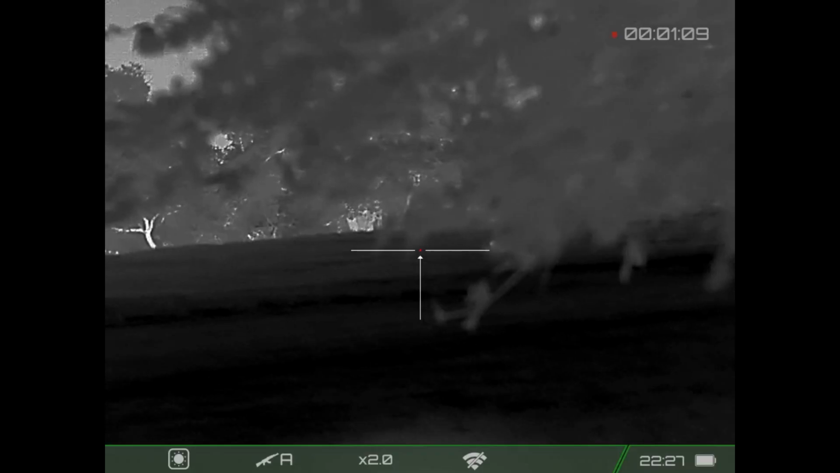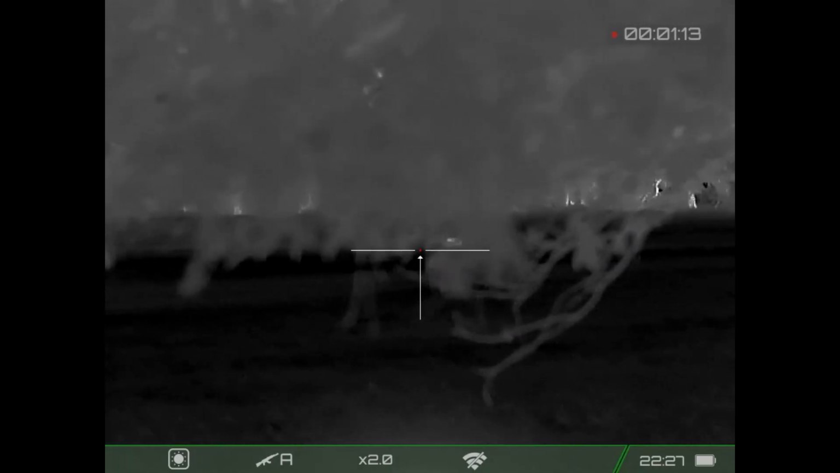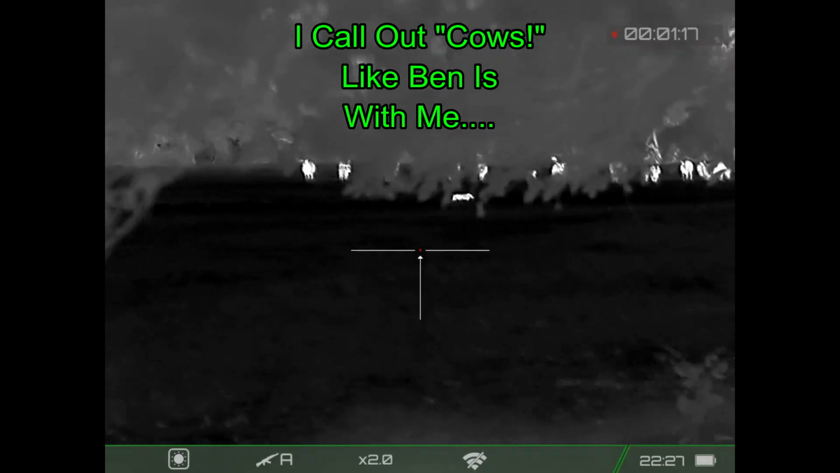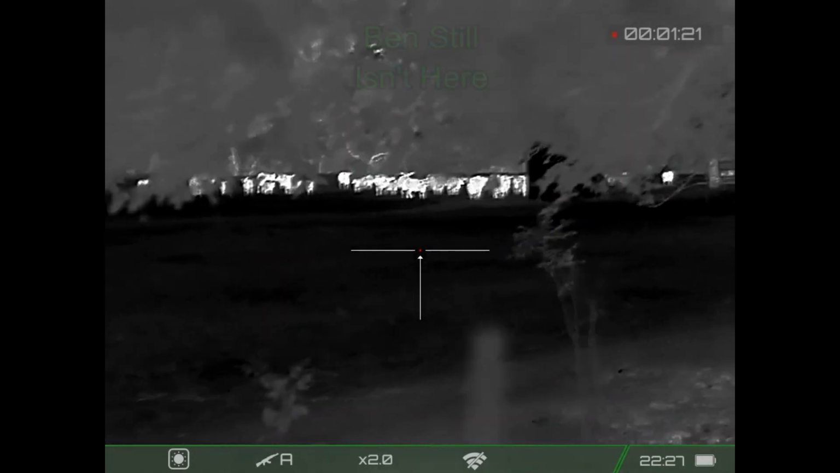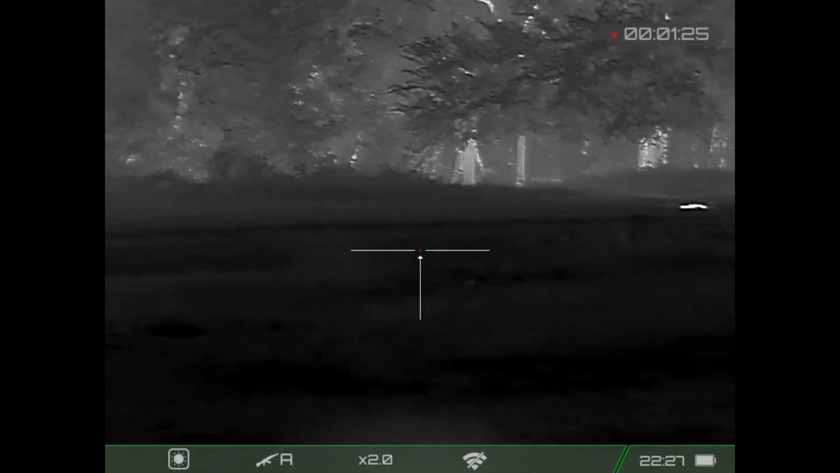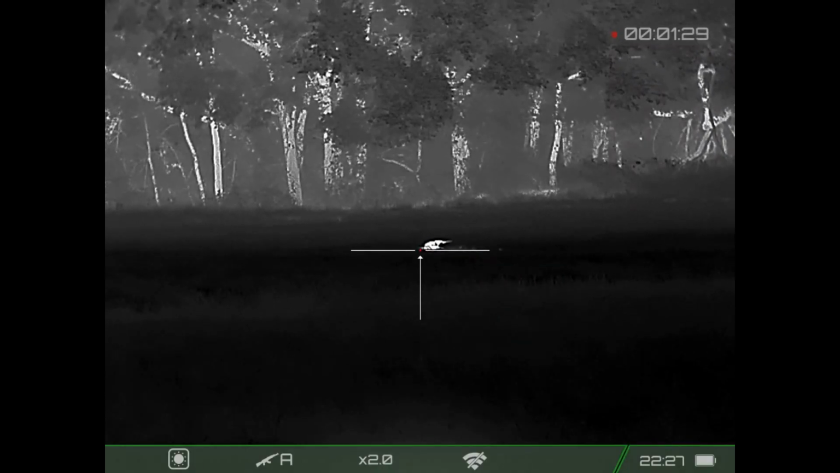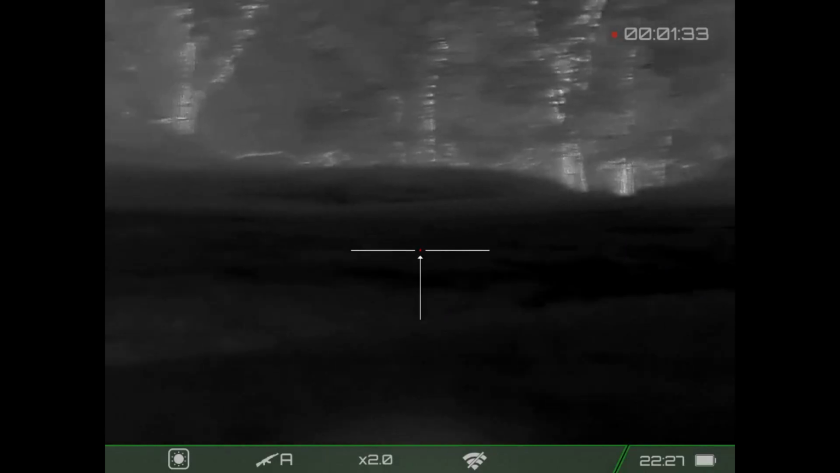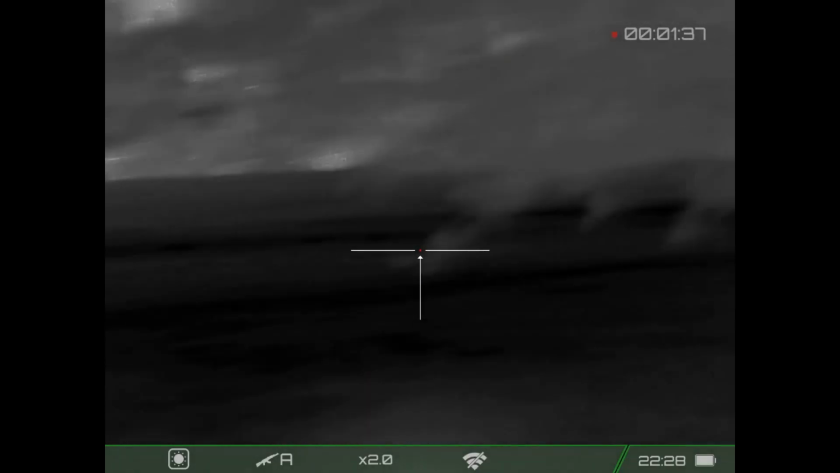Let's start on this one. I take a shot. I think that's behind it. Foliage is in the way. No shot there. Cows, and then cattle are in the way. Way too many cows. And I lost it. So instead of having 4 hogs down, I only see 2. Give that one an unnecessary quality assurance shot, but it was still moving around quite a bit.